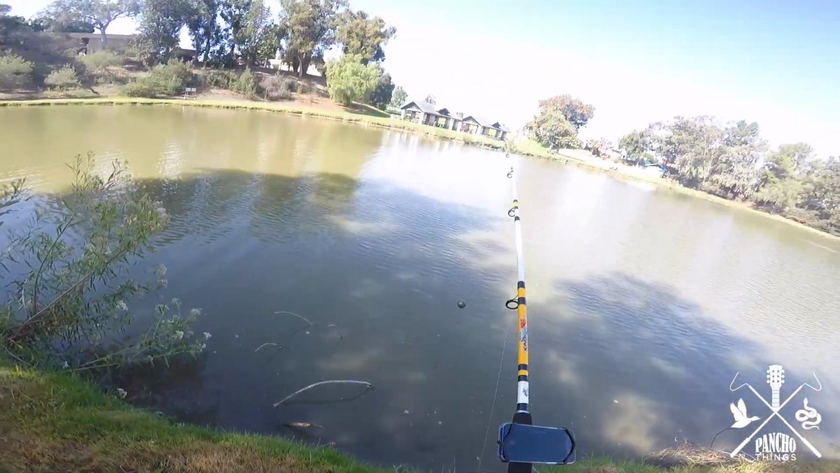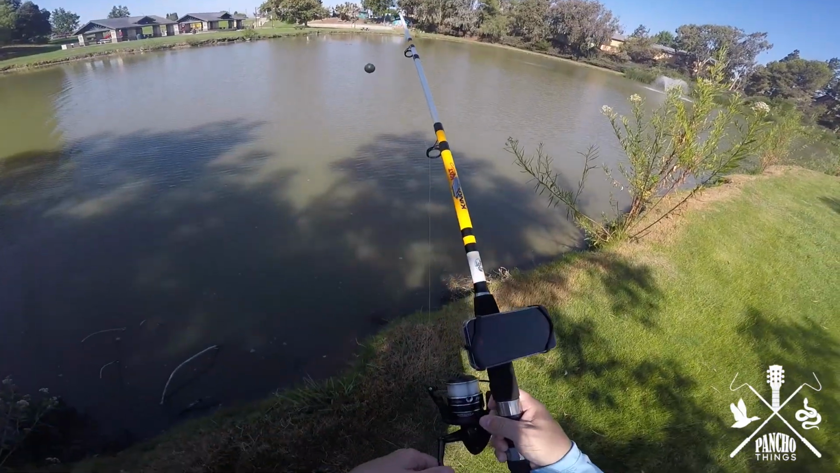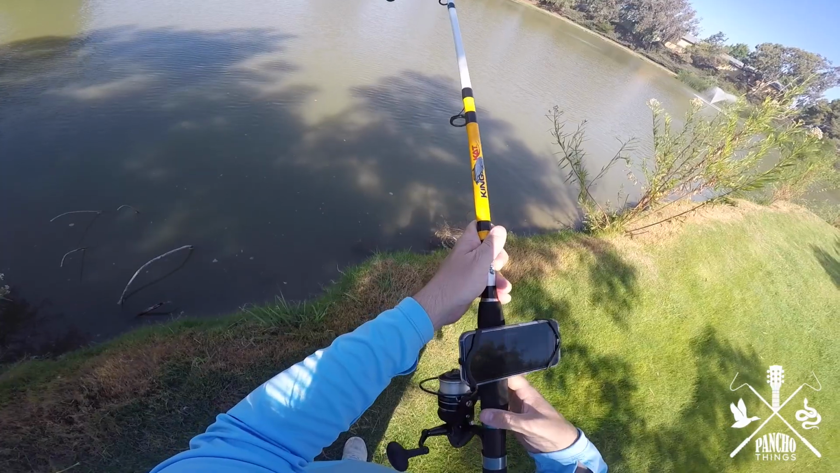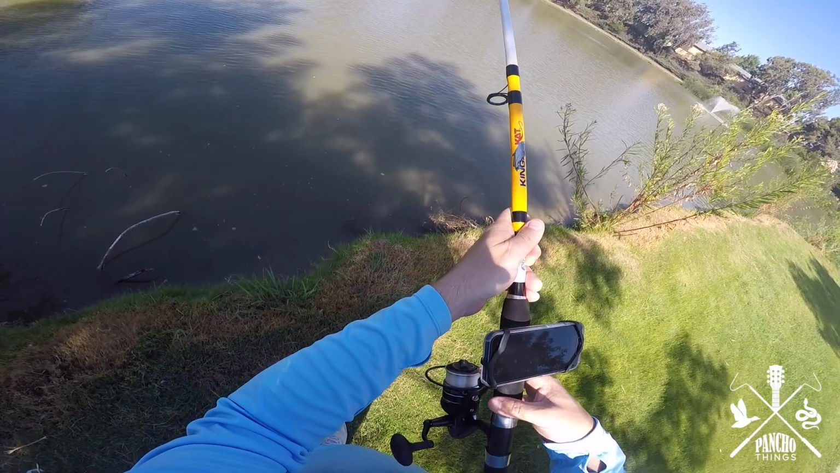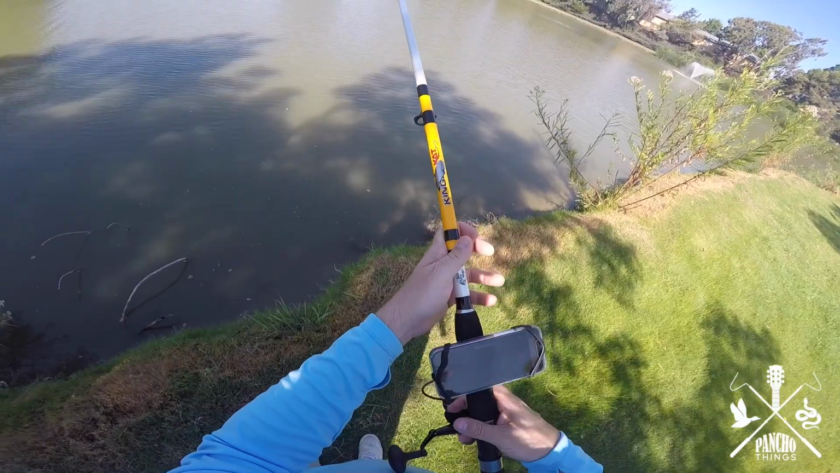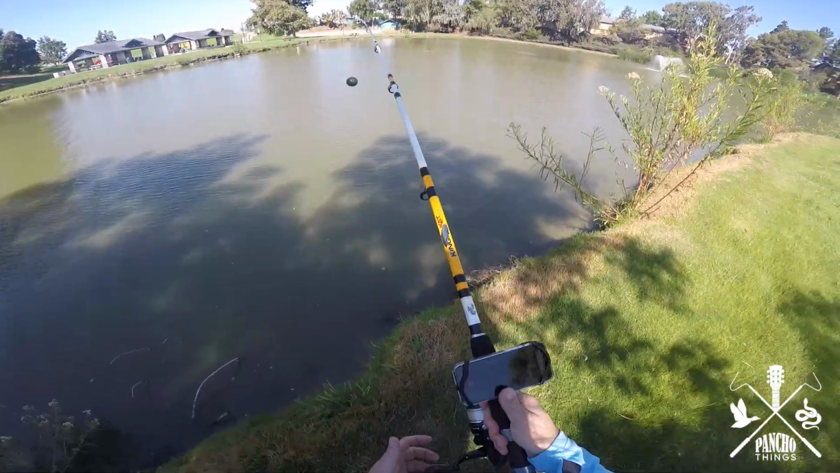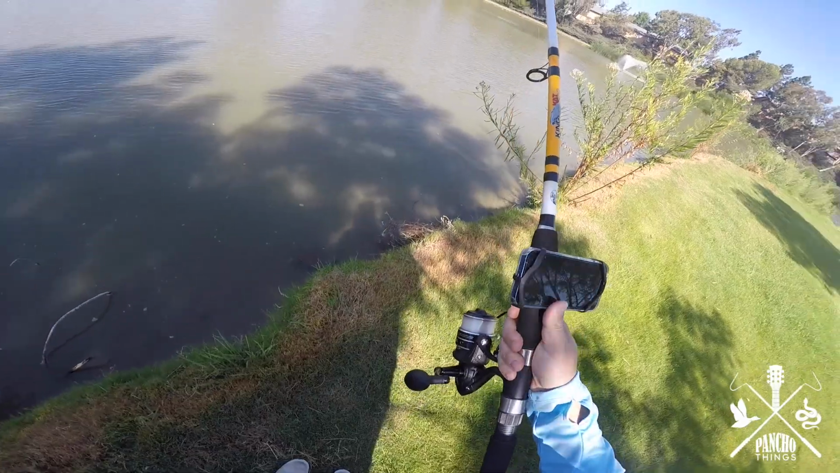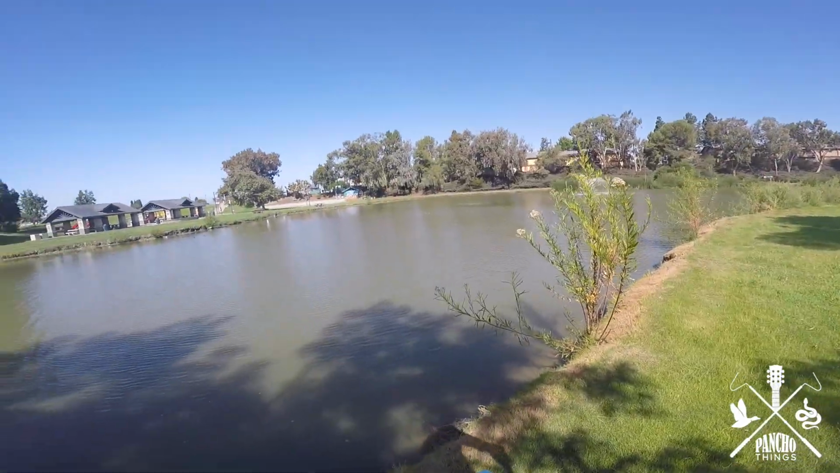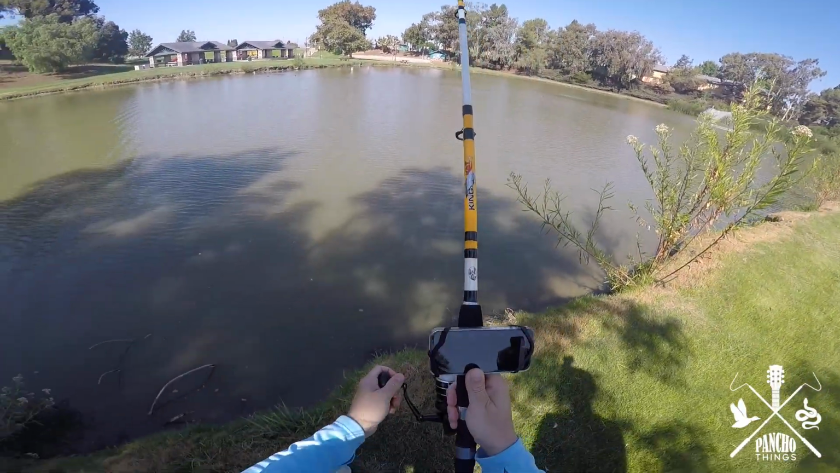So, got the ducks. Let's try it that way. How I do this is I get it set. I got a pretty big rod here, and then I'm gonna run it like this. I'm gonna hold my phone while I do it because I'm always sketched out that I'm gonna drop it, and then we're gonna blast it out. That was all right.